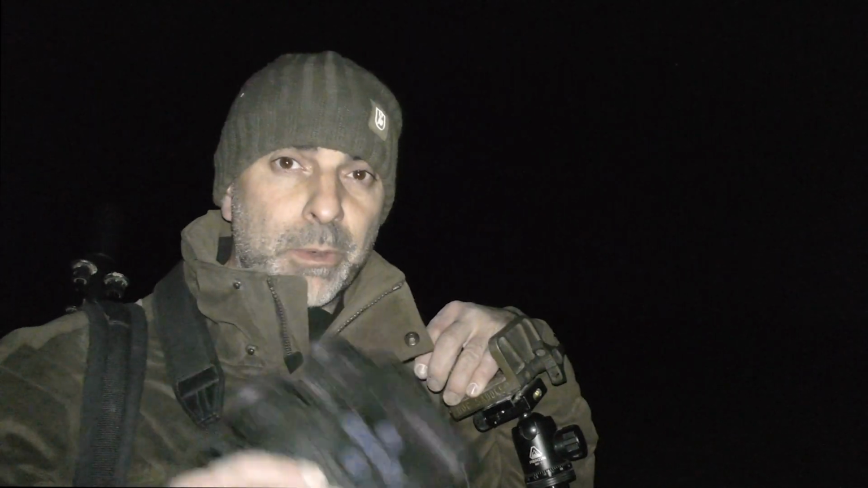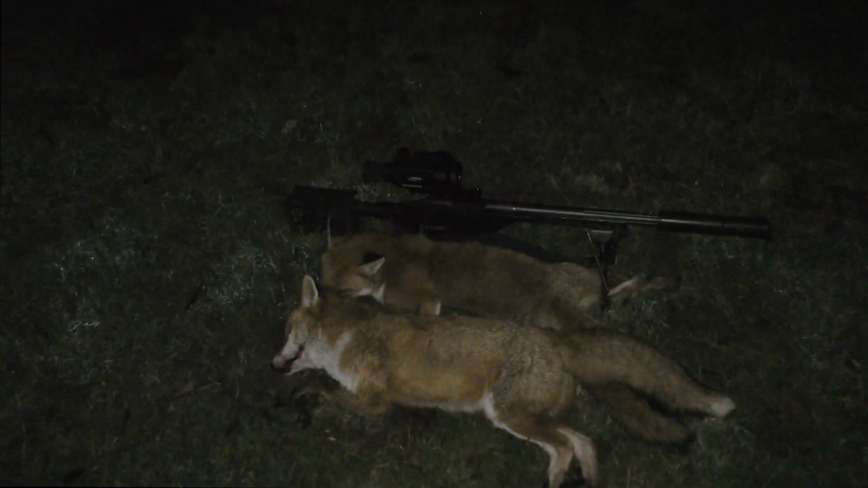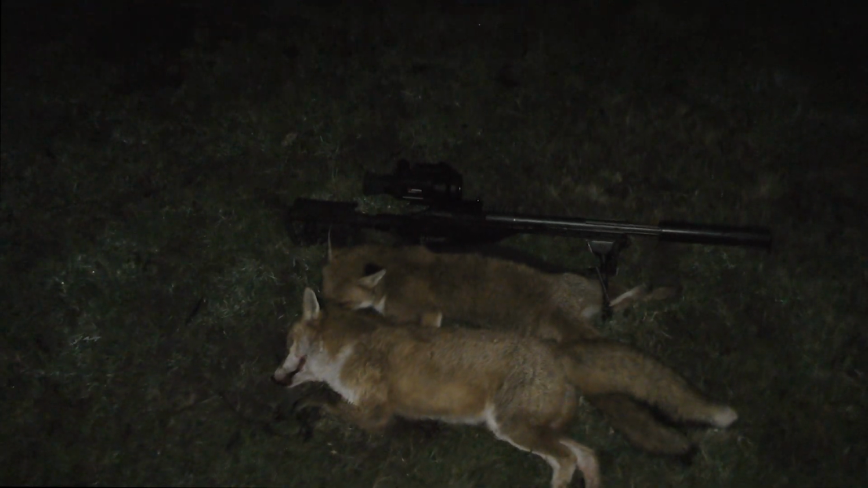I tend to use the white hot to spot with. I just find that things sort of pop out a little bit more with the white hot. But yeah, to shoot with, black hot's quite nice. It shows just maybe a little bit more detail. Anyway, that's 2 foxes down, and it's been a good evening. But yeah, I've enjoyed having a play with that.